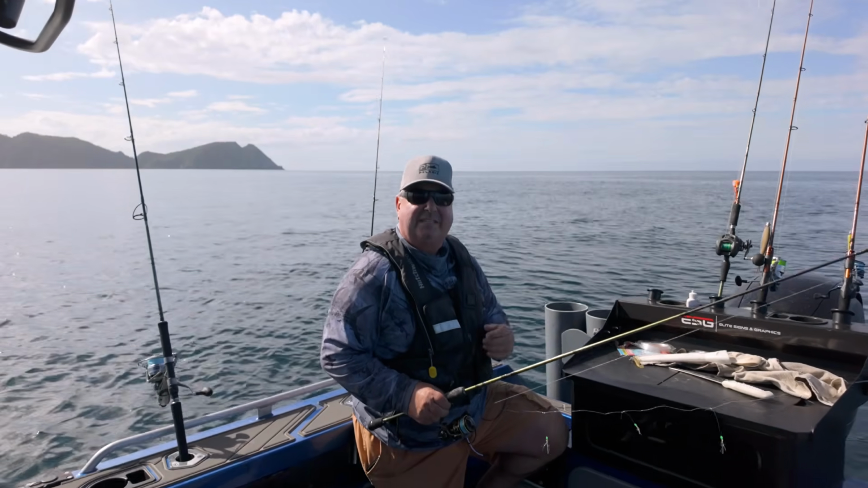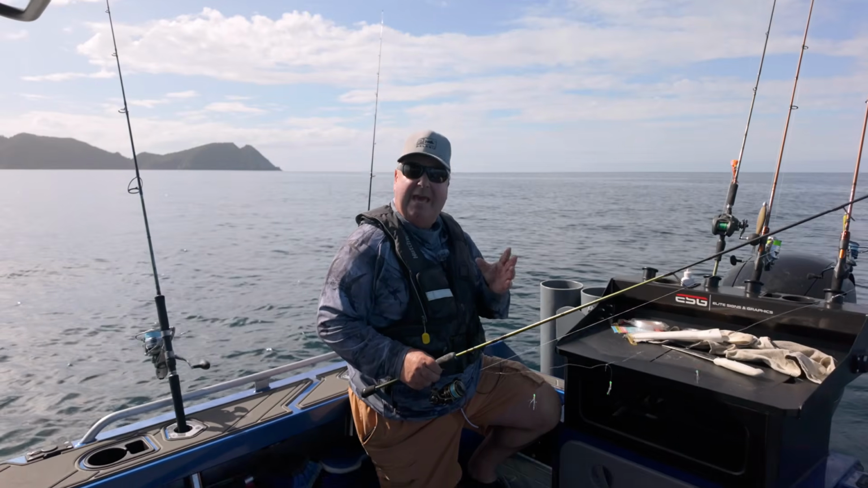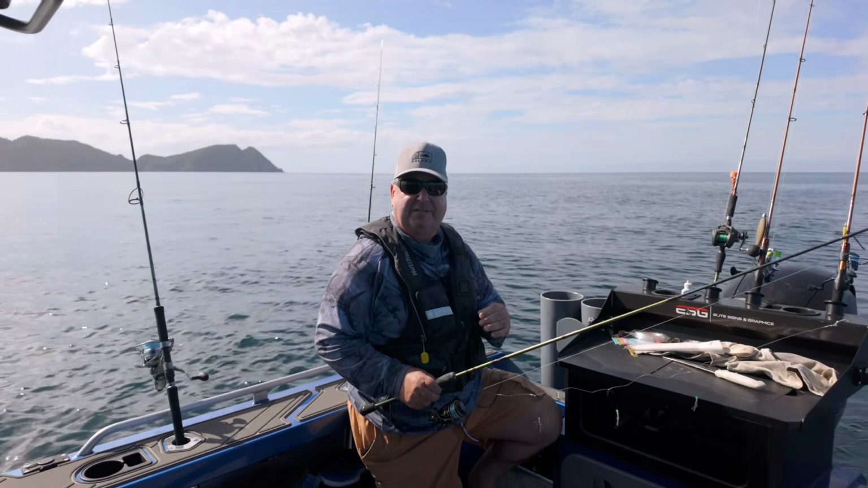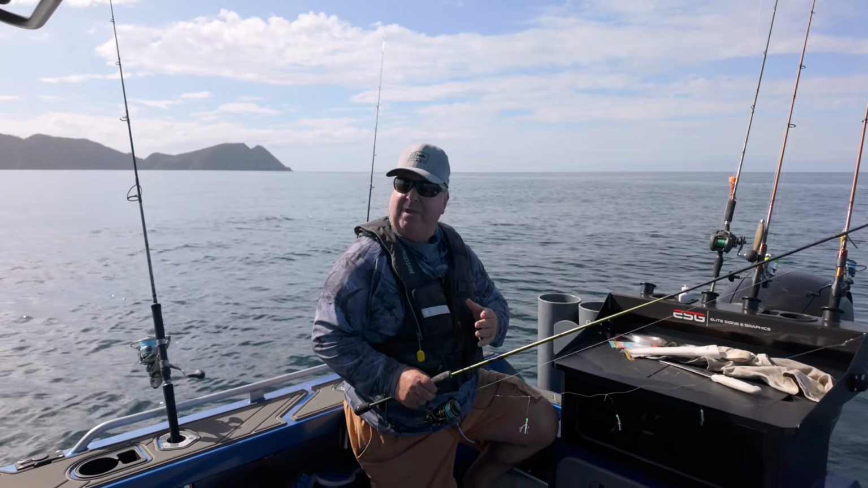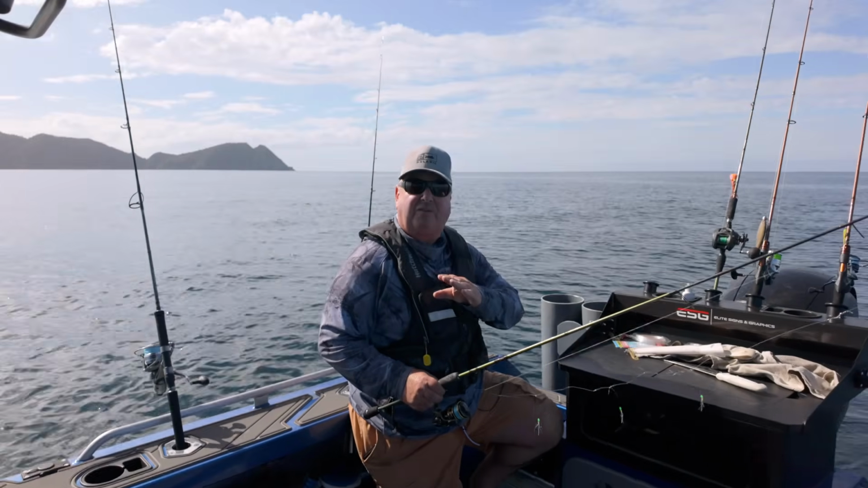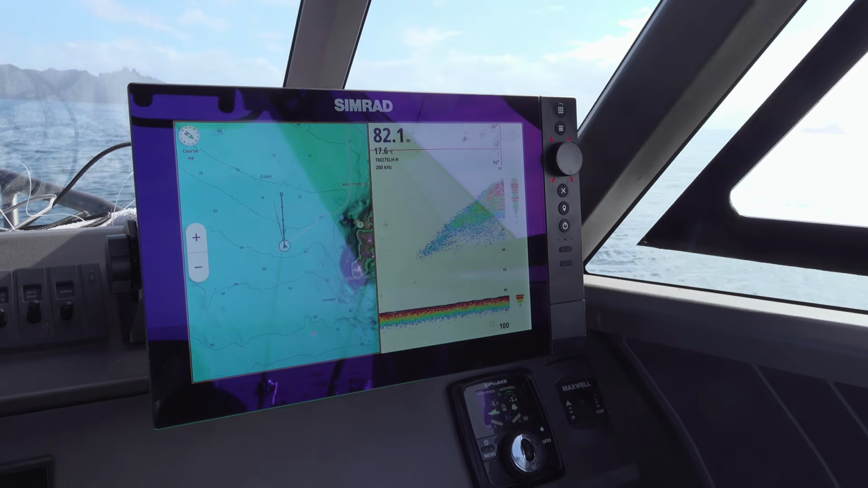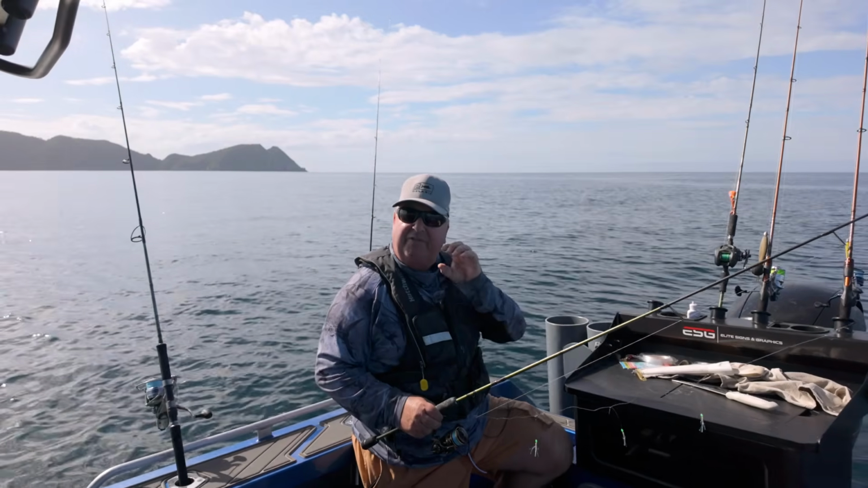One of the keys to successful fishing is the ability to find bait fish and also to catch bait fish. If you can find the bait fish, usually you can find the predators. I'm out in 83 meters of water at the moment, and I've just come across a massive patch of bait in about 30 to 50 meters on the Simrad NSS Evo 4, and it's showing me that there's good sign there, but it's no big fish.